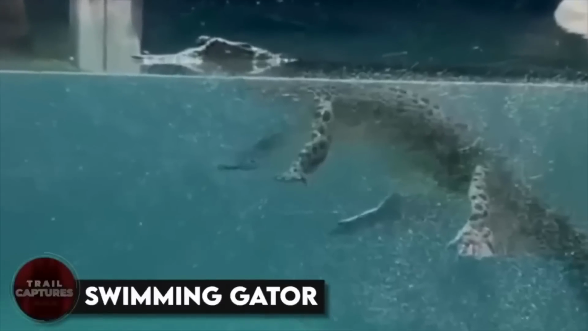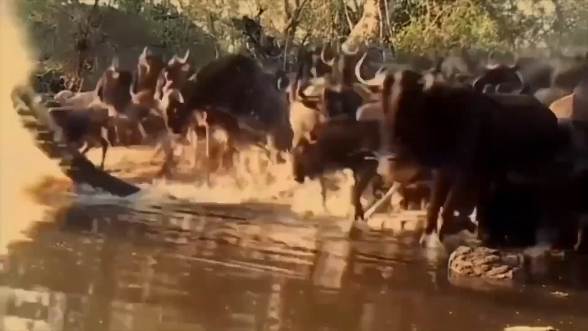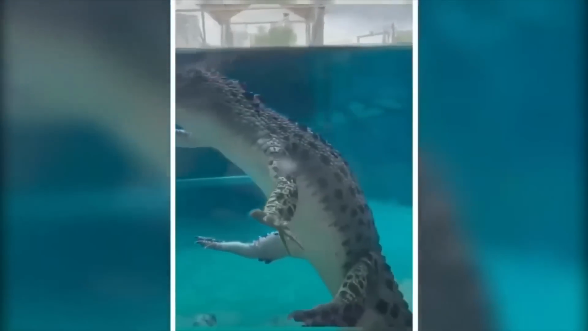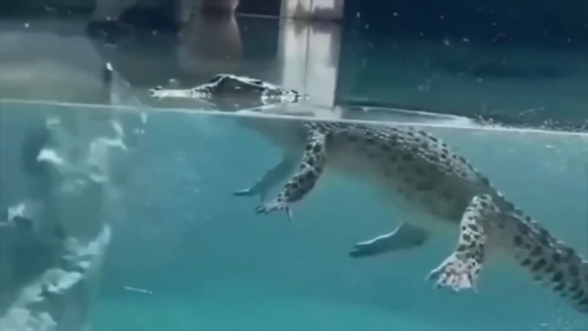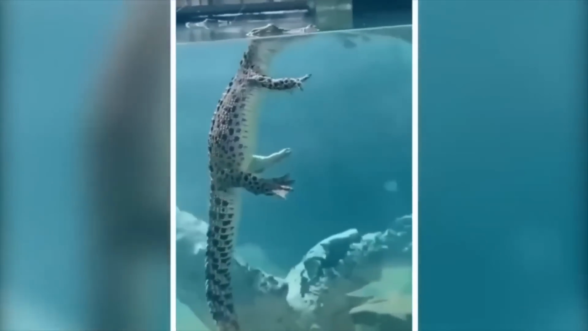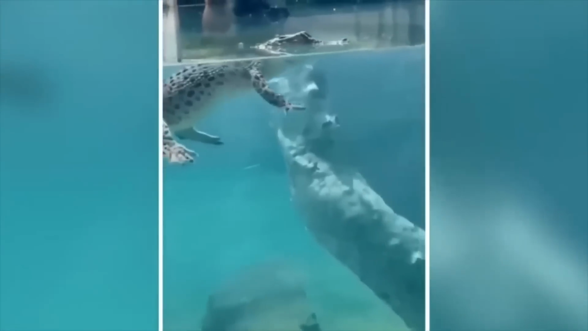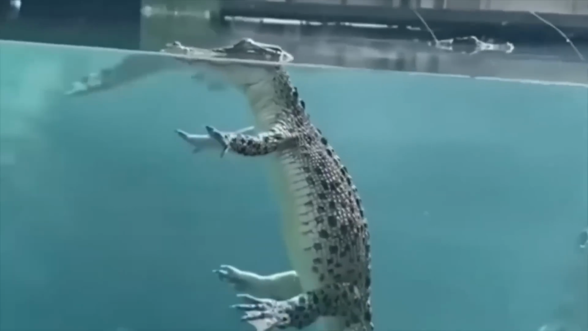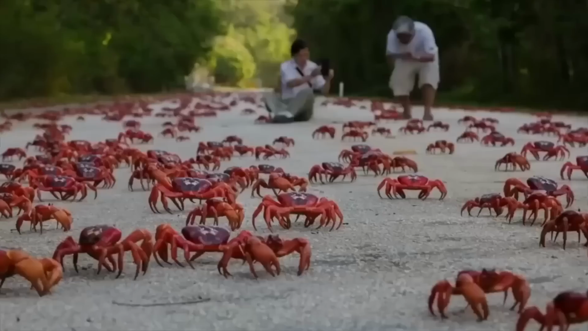Swimming gator. Whether it's alligators or crocodiles, we've always seen them as fierce predators. But have you ever wondered what these reptiles do when they think no one's watching? Well, picture this. A gator lazily floating around in a pool, seemingly enjoying the refreshing water. It's almost like they're having a chill moment, just vibing with themselves. Seeing them like this, it's hard not to find them kinda cute, right?